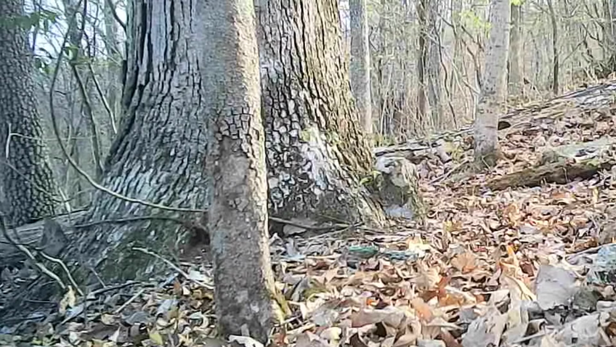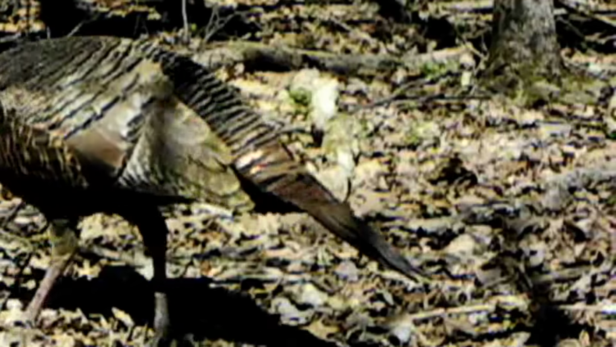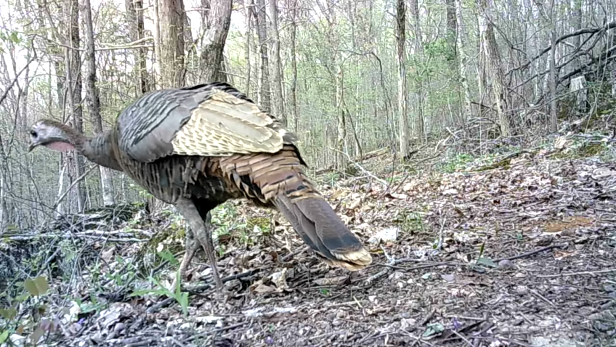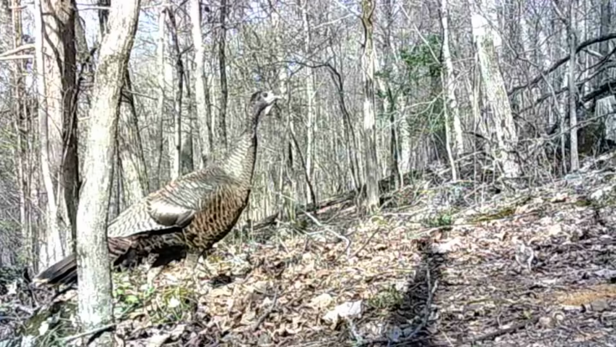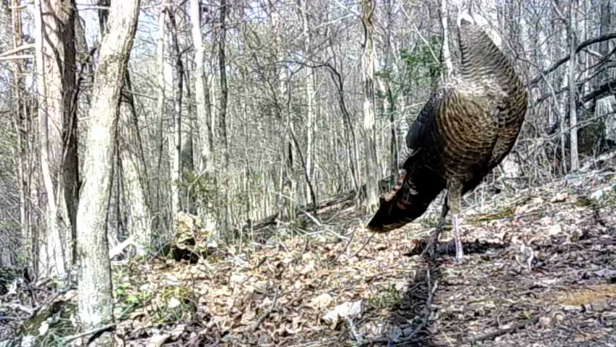Now, turkey, they're just working this ridge everywhere. The hens especially. They're breaking out of the flocks and making their nest, I'd say, splitting up. But the old toms are still after them. You're just liable to see one here, one there, everywhere. Don't see the flocks like you used to. Beautiful birds. And I hope they do good this year with the little chicks.